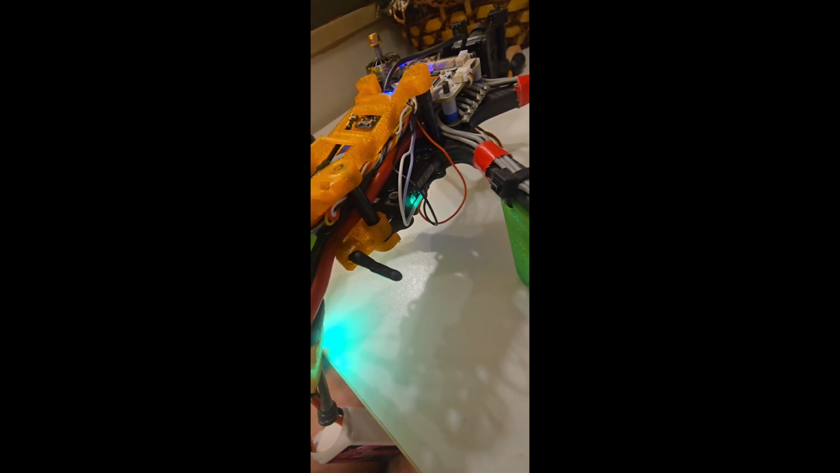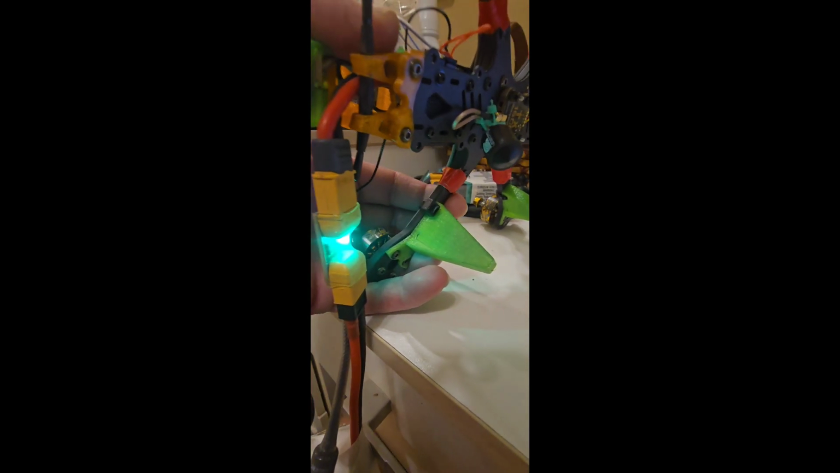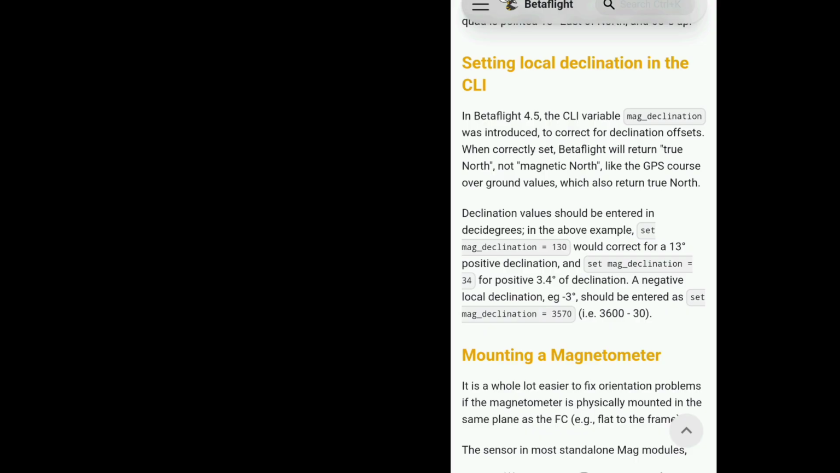This is me showing off the VTX switch. You can see the light going off, and on the bottom the VTX turns off as well. When I cut it back on and off, it just powers down, and you can wait on your satellites. This is a little Betaflight section that shows you how to get your declination to enter into the CLI when you're setting up your compass as well. I'll include that all in the next build video.